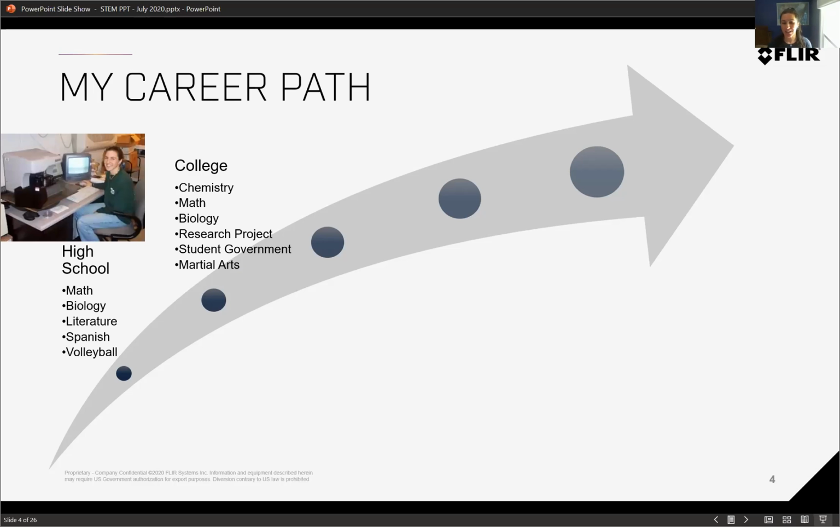So then I went to college and I thought I was going to be a vet. I really liked animals, but I really enjoyed my chemistry classes. The very first day of chemistry class, my professor said, if you want to, you can come help out in the lab. And I thought I was going to be washing beakers and copying down people's lab notes, and it was going to be a boring job, but at least it would be something.